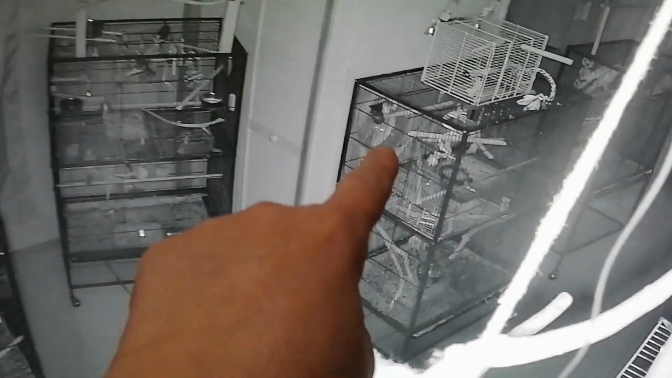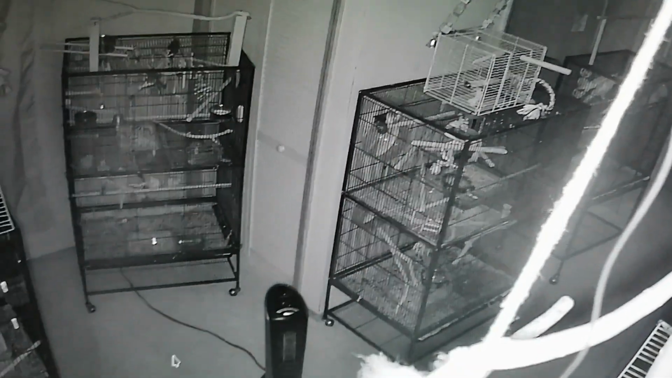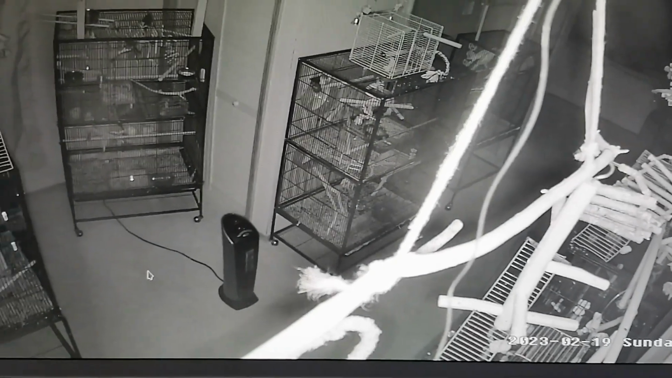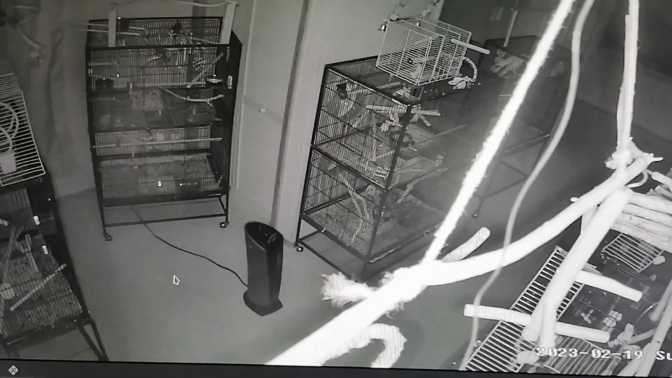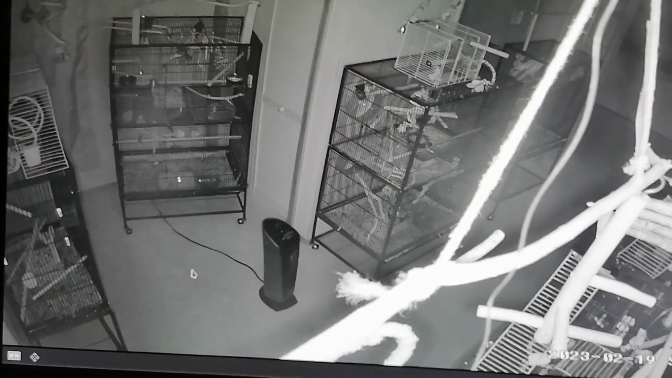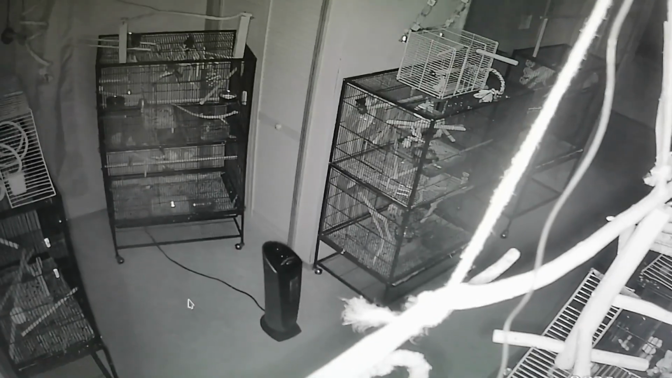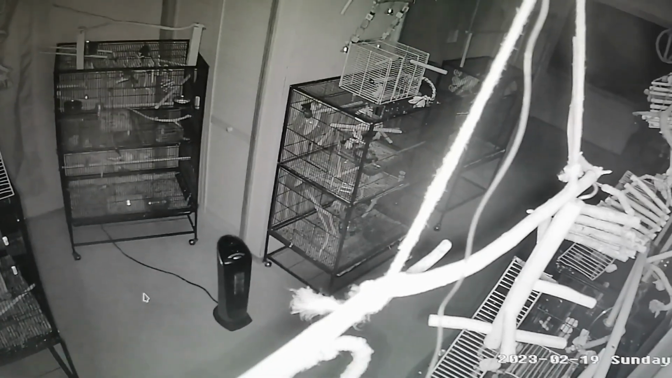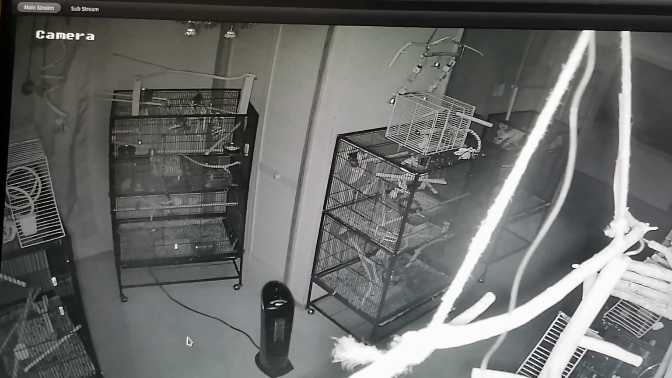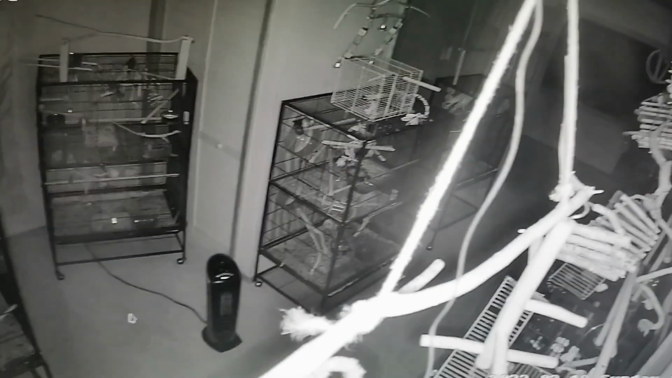So the lovebirds were playing in the wheel. That was cute, watching lovebirds playing the wheel. And this was after the lights were out. So this is ultraviolet. No, what is this? Not ultraviolet, the infrared. Infrared, and birds are not supposed to be able to see in infrared. So, but there's the bird sleeping.